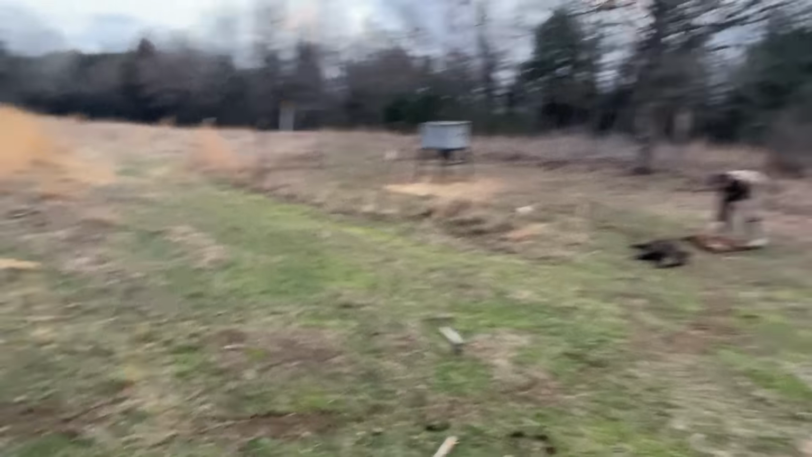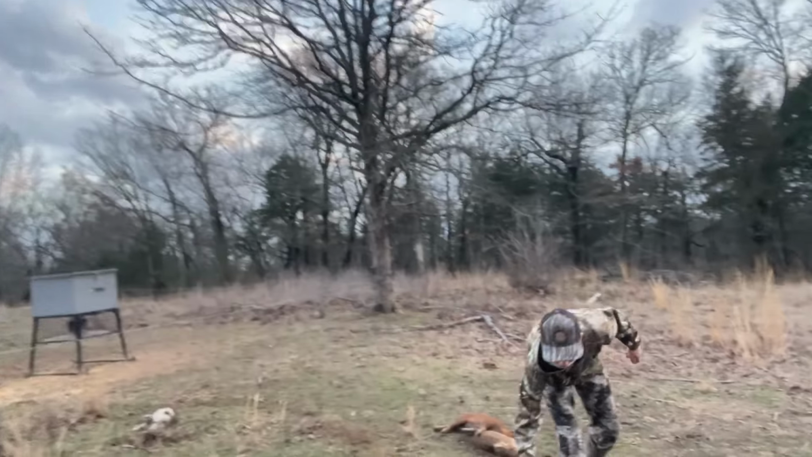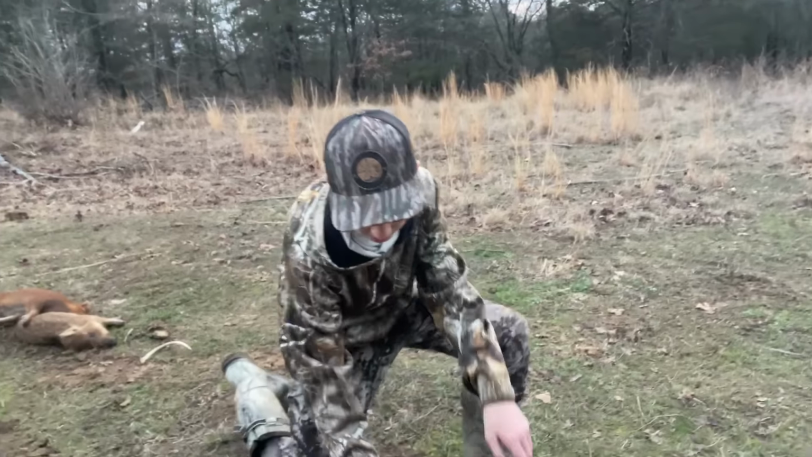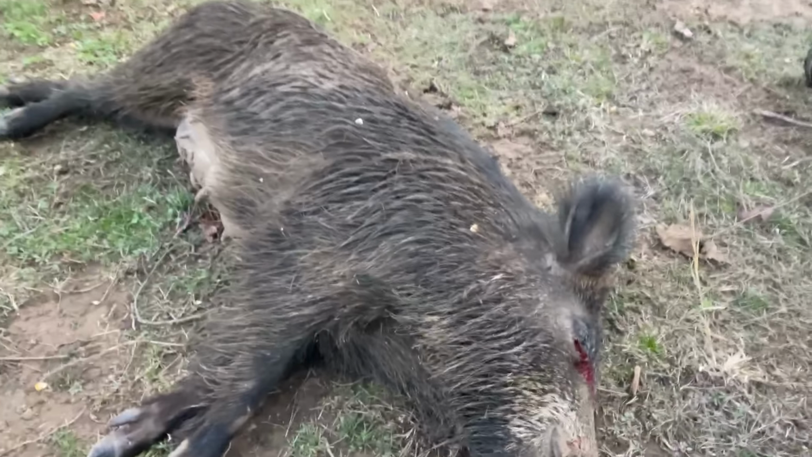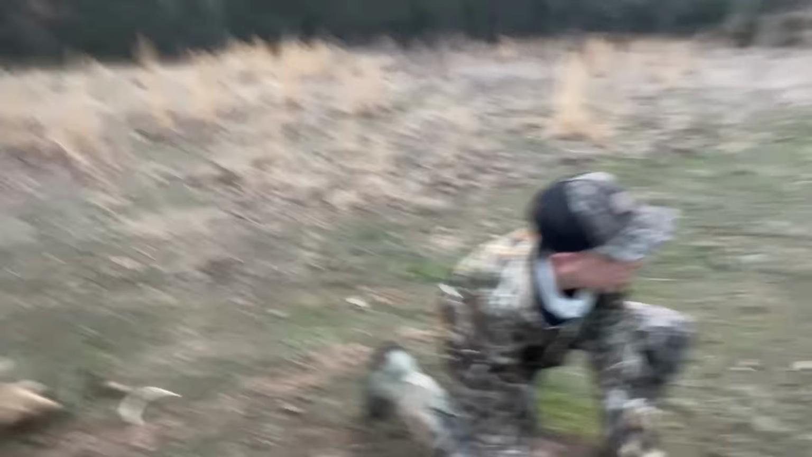Got Brody out here gathering some up. What you think, buddy? Even got you a shed, huh? Found a shed right next to a tiny little pivot. Got a good one there. Couple smaller ones. Blood? Are you serious? We done smoked a bunch of them. Oklahoma got these boys on some hogs tonight. Heck yeah.